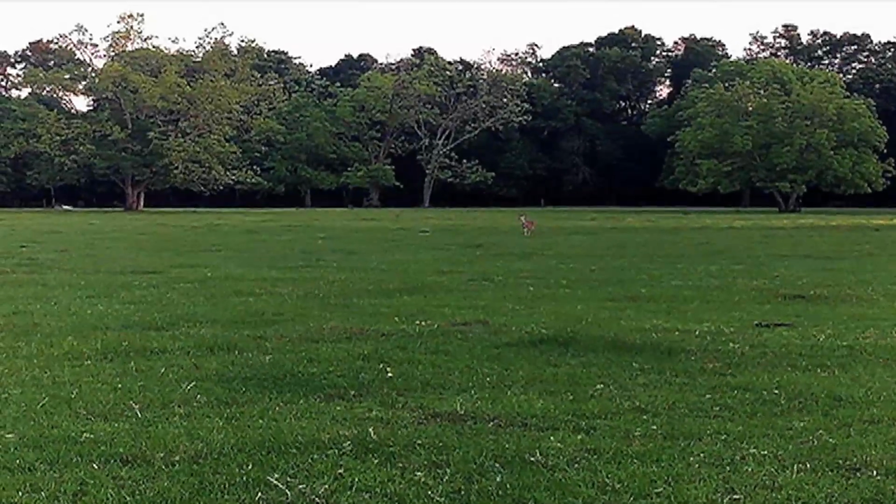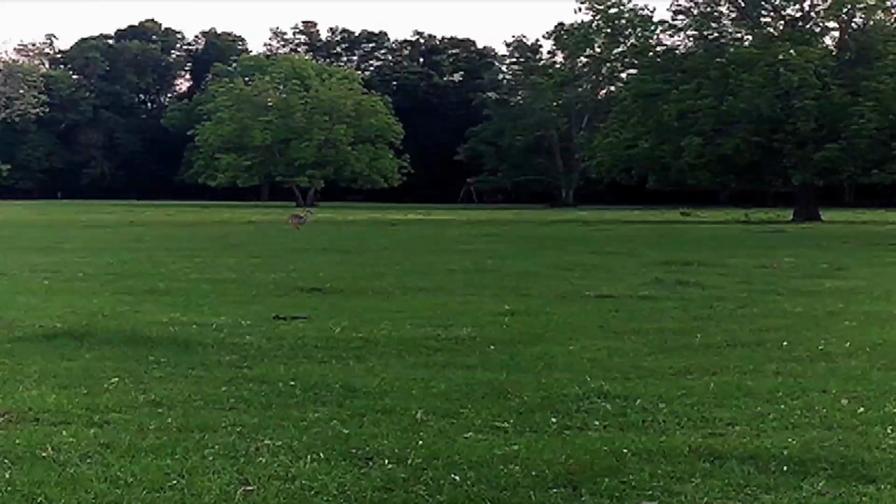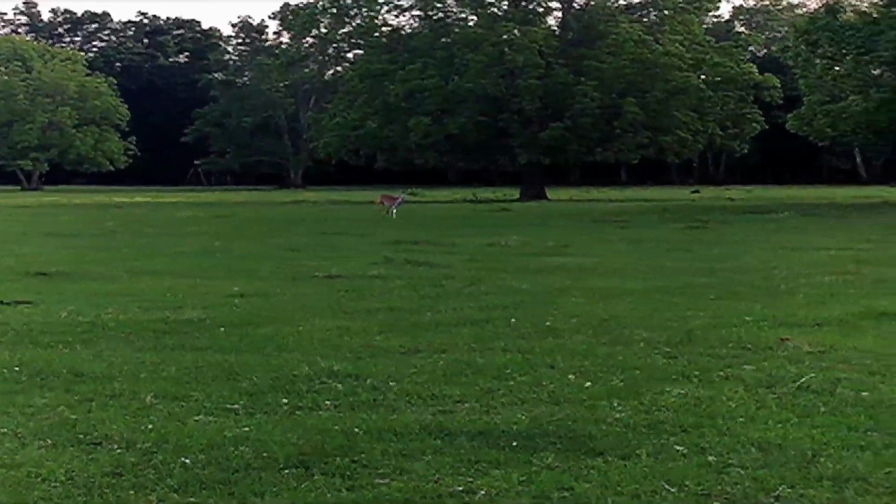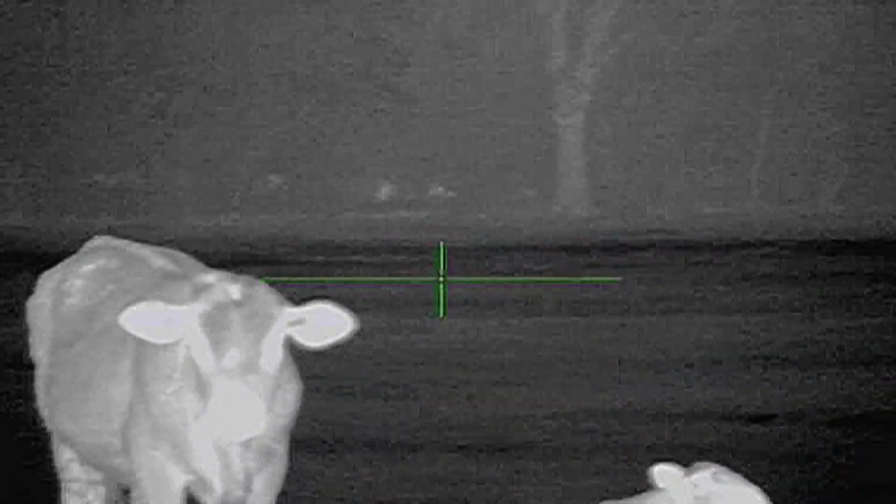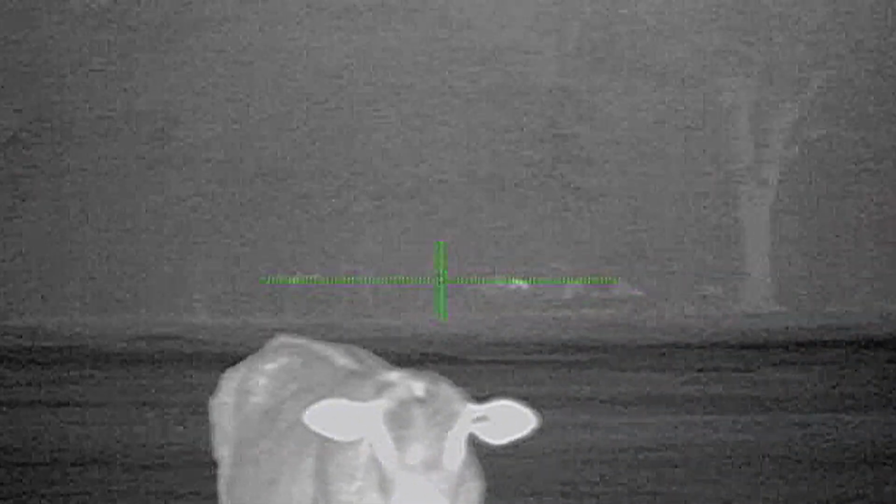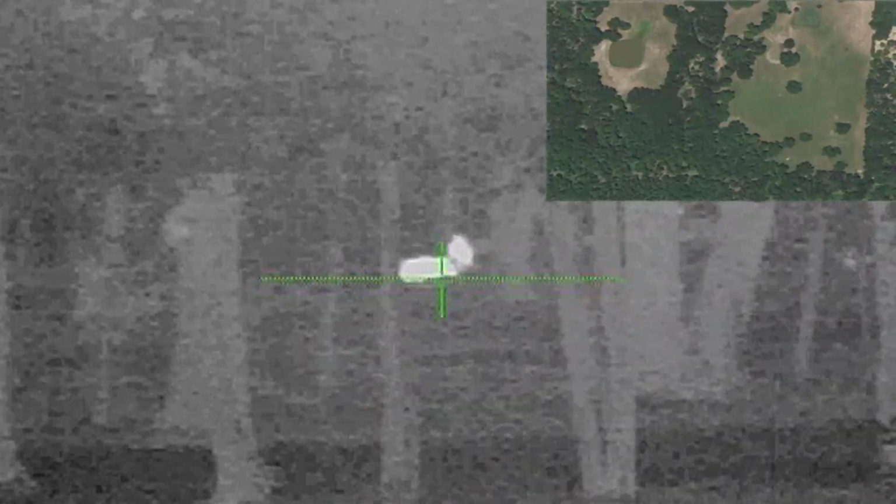Shawn and I headed out to my main property in East Texas this past Thursday, April the 27th, 2017. There have been a very large and consistent group of hogs hitting this property. They start on the east side, work our south side of the property, and then eventually head to the west side of the property, just kind of skirting the area.